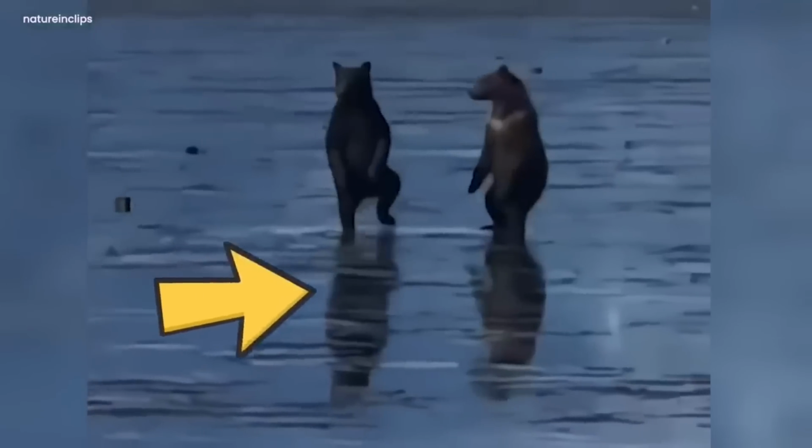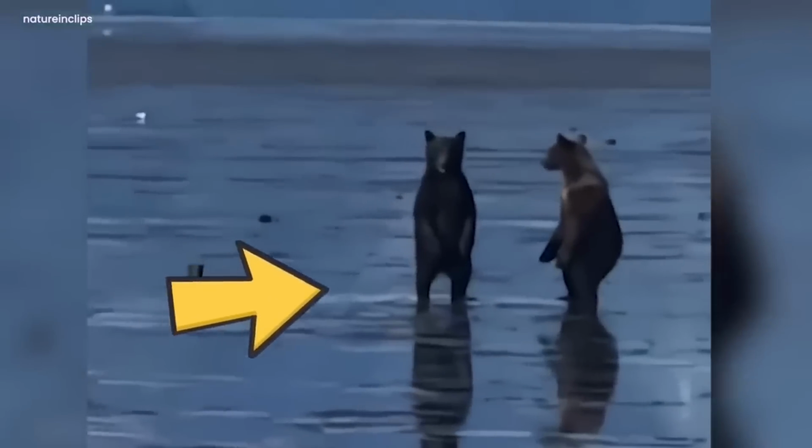Even after the loud fight ended, the echoes stayed, marking the wild place where tough animals live, showing how strong and wild nature can be.